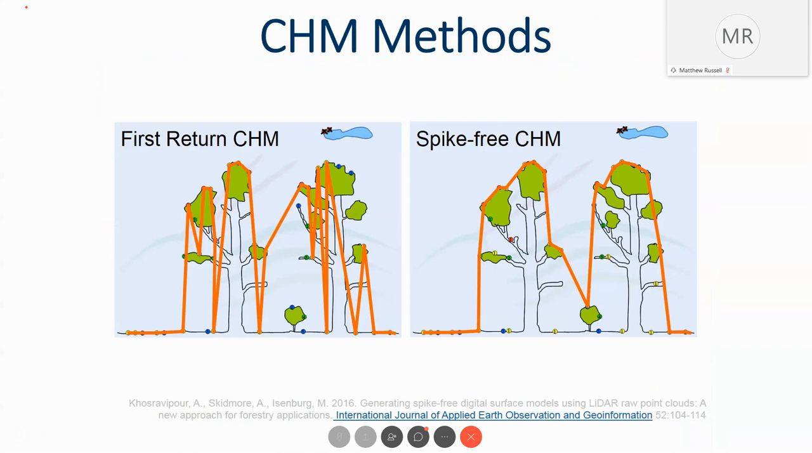So canopies, using the first returns, the canopy is not as smooth as we would like it to be, because it may have been penetrated by one of those pulses, and the first return would have been lower on the tree than we would like. So on the left, you can see that it's not a smooth rendition of a tree or a canopy.